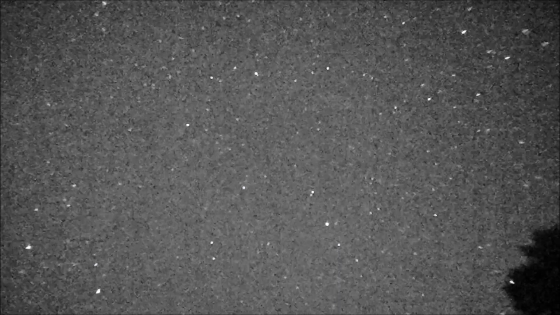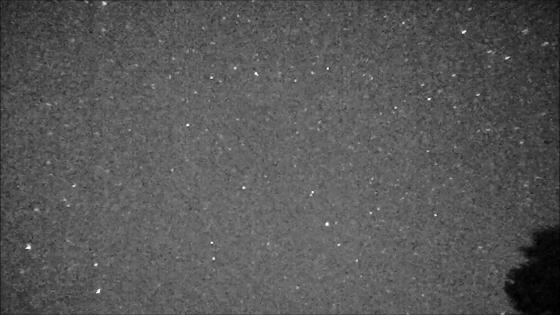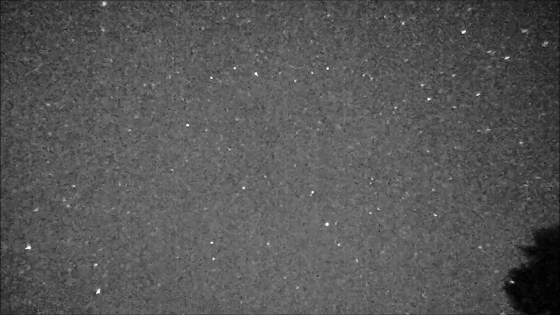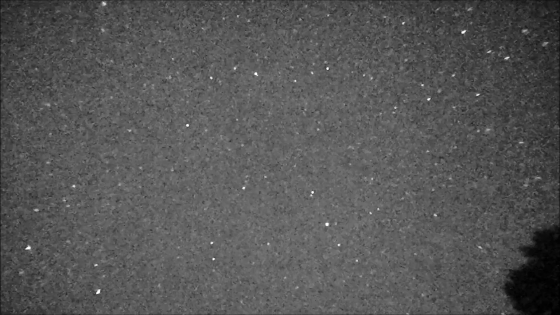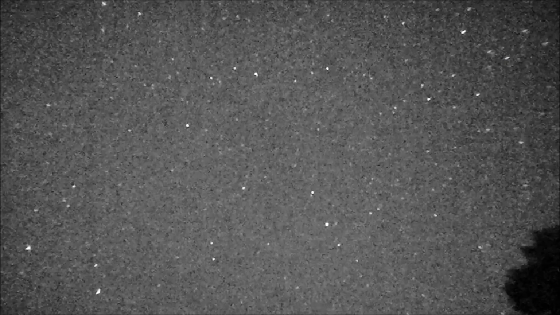Now there's one, that one, look how bright that was. Okay, sort of came out of nowhere. And see how the brightness is varying? How it was bright and now it's getting dim? What is that? Well, could that be a lightning bug? I don't know, lightning bugs usually, did I just see another meteor shoot on the left side of the screen there? So it's just, see how it got bright again? It's almost at the top.